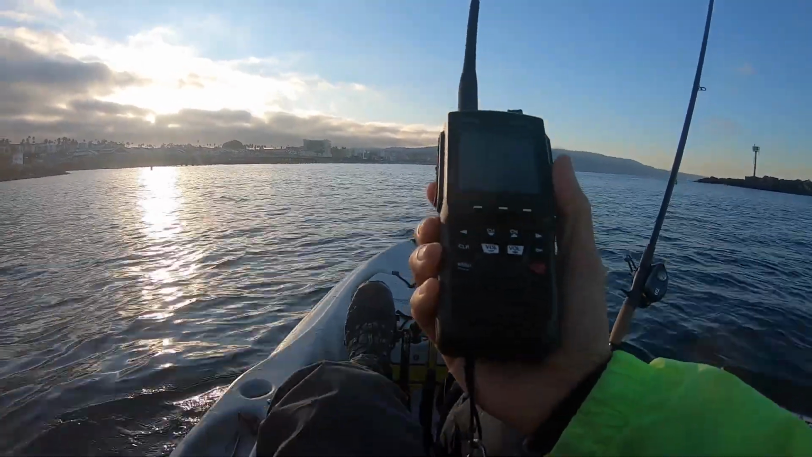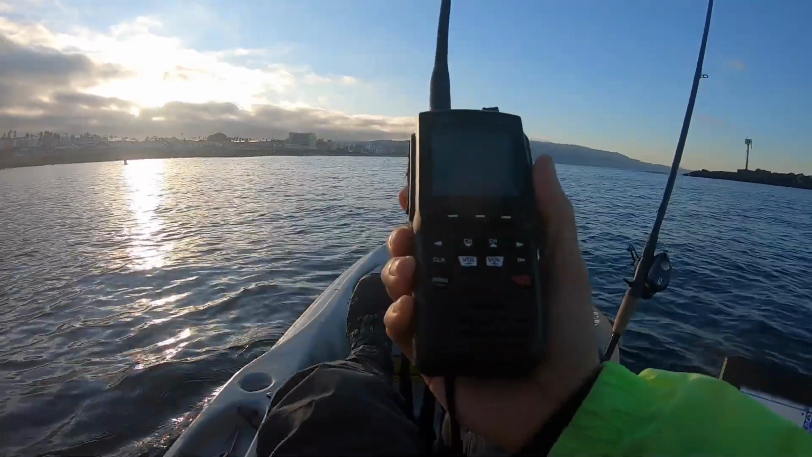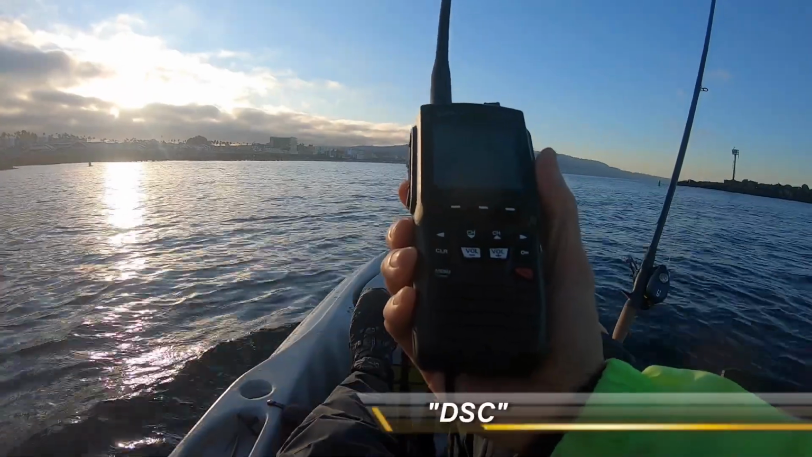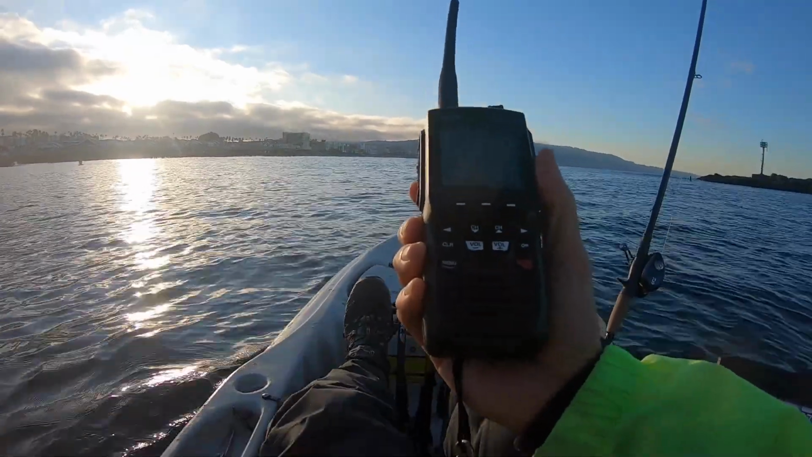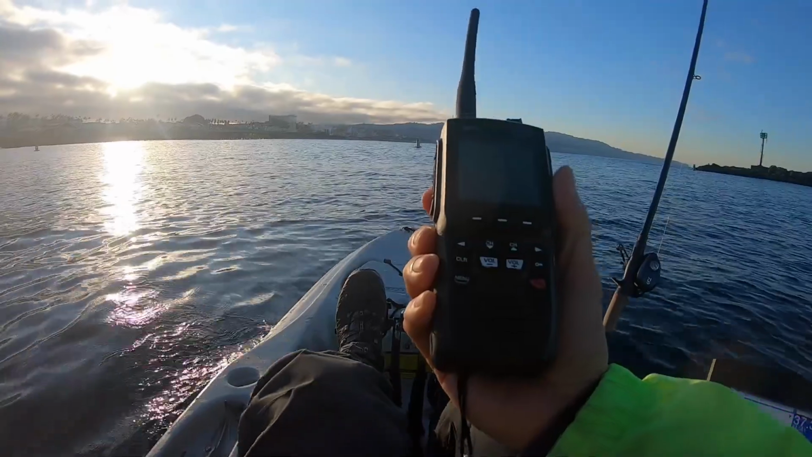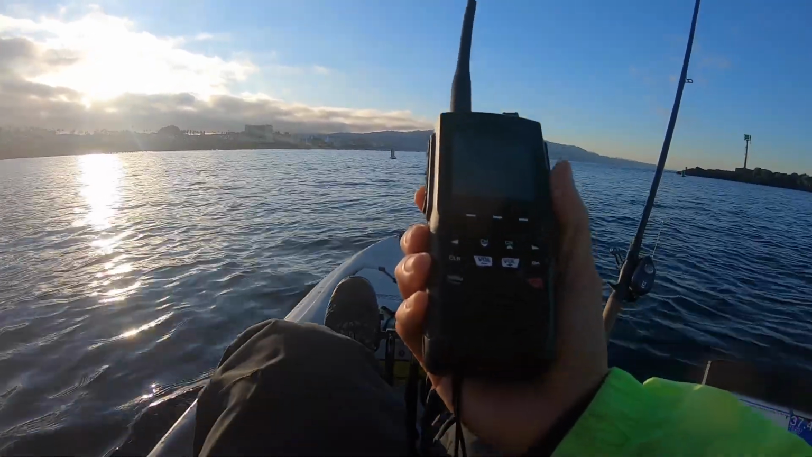The other neat feature that this specific VHF radio has is called DSC. Basically there's a built-in GPS, so if something horrible happens, you can not only relay that you are in trouble, but also your exact GPS coordinates.